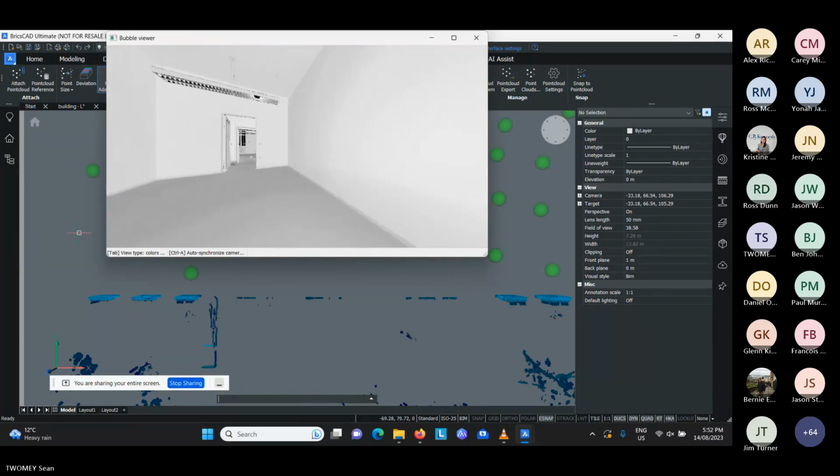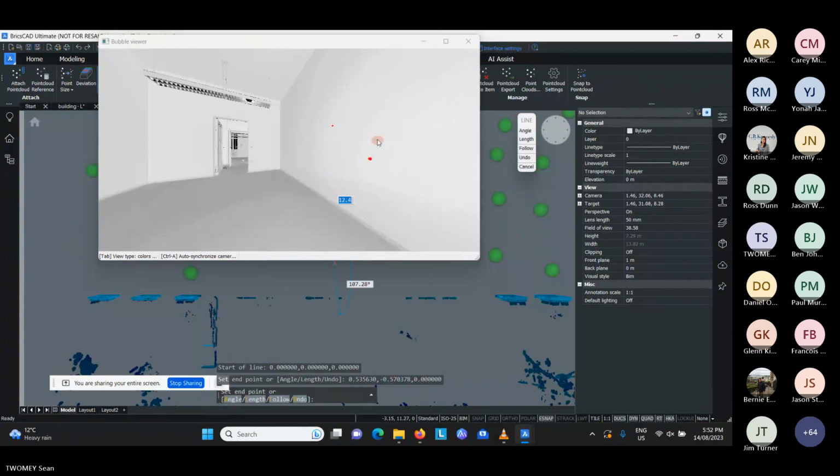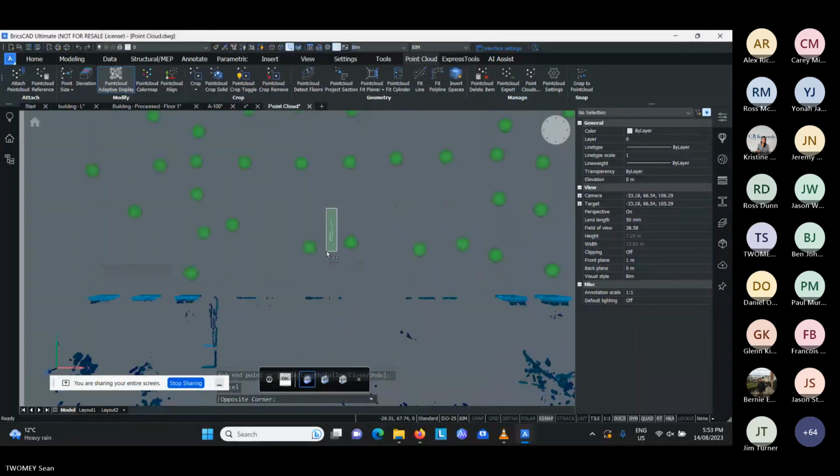But one thing to mention is that if I run a line command, I can obviously run that line command in model space, but I can go into my bubble view, and you can see as I draw here, it's snapping to the actual point cloud in the bubble view. So you can do quite a lot with that to build up text and geometry and whatever else you need.